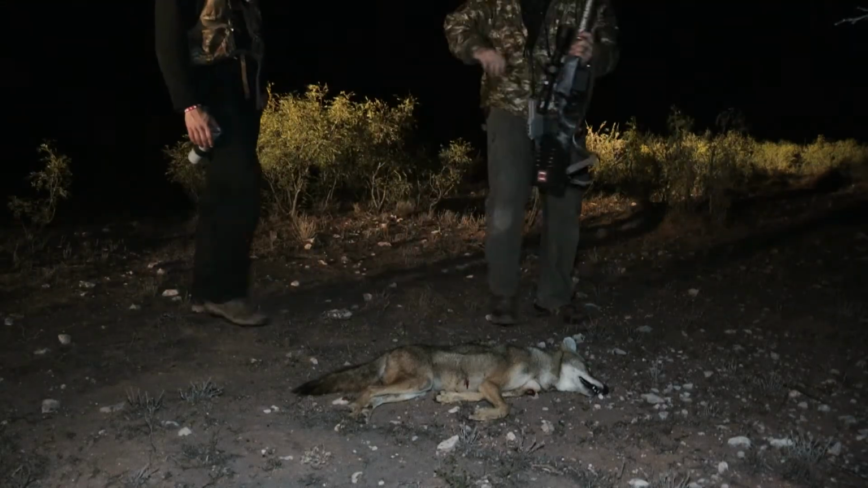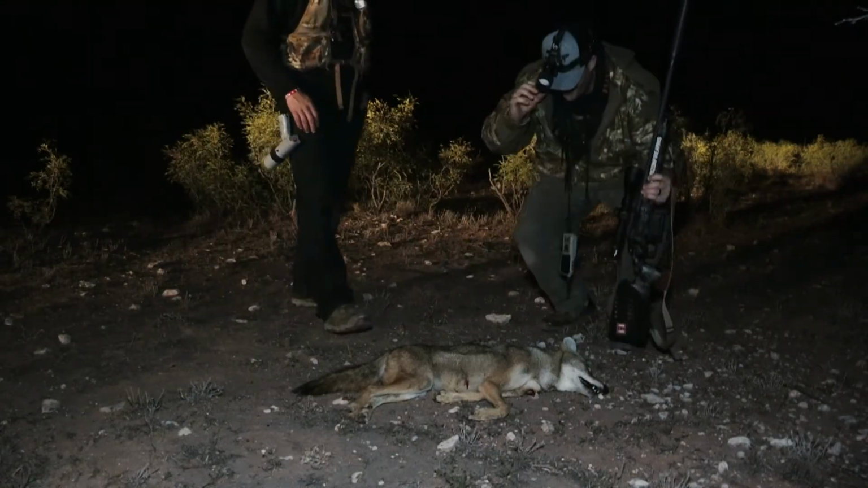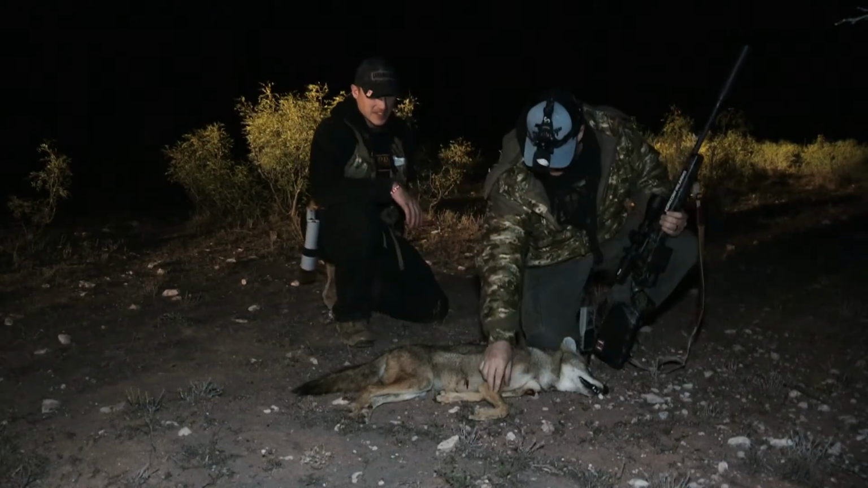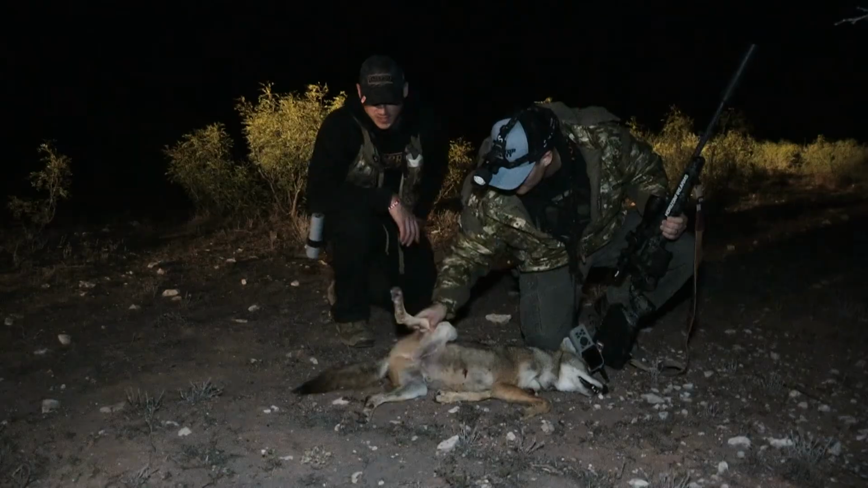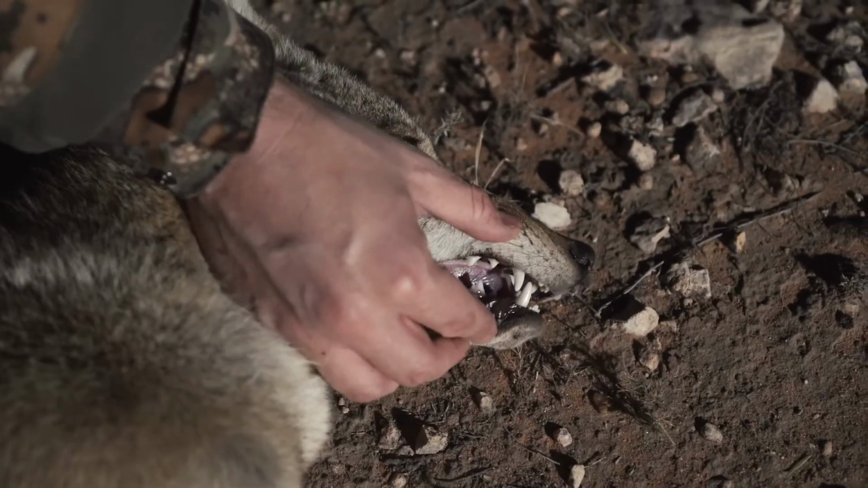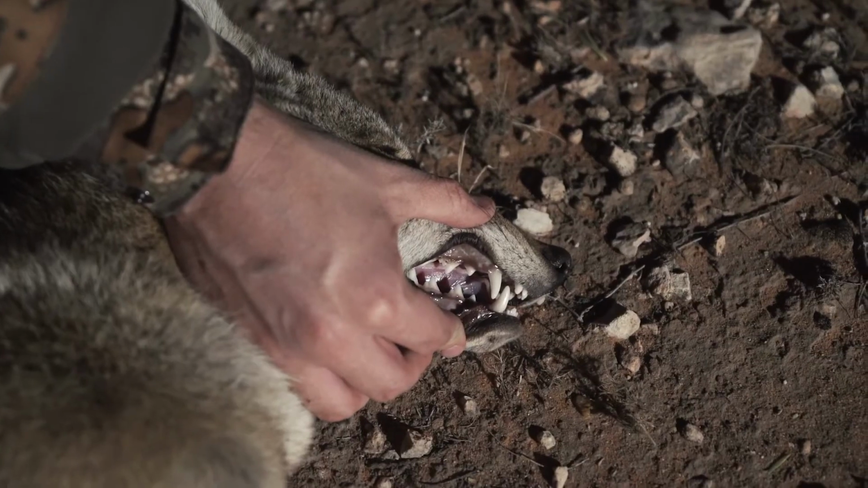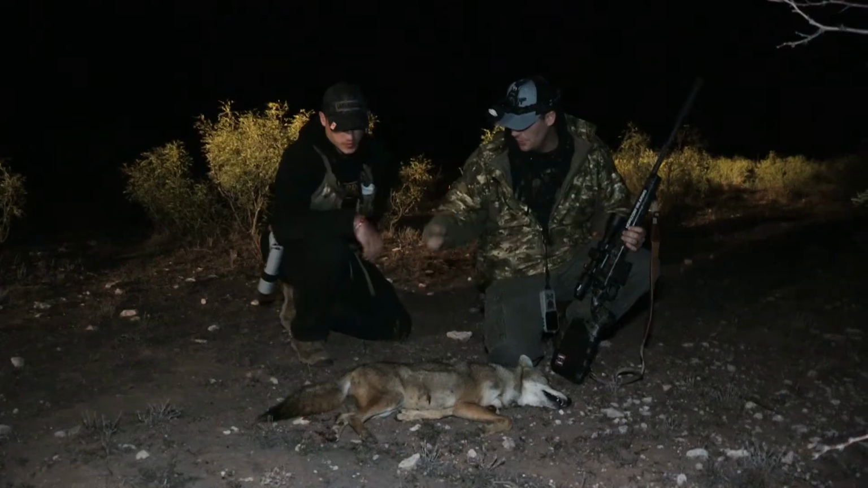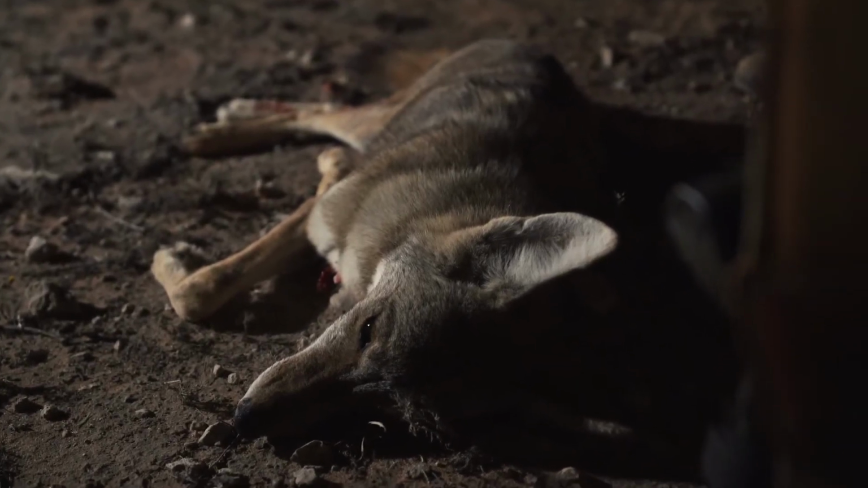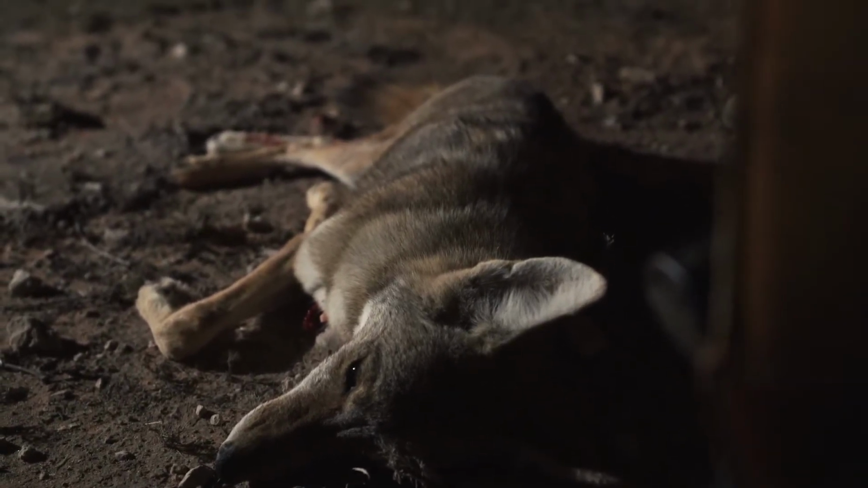That's my kind of tracking job there, Adam. Nice and close to the truck. I thought he was 30 yards. I don't think he was quite that far, actually, but that was a little male. That one might be a pup. He's pretty young. Well, no, he's good sized body. That 2-pointer too. A little white tip on the tail. It took him a while to get there too. Yeah. He was taking his time.